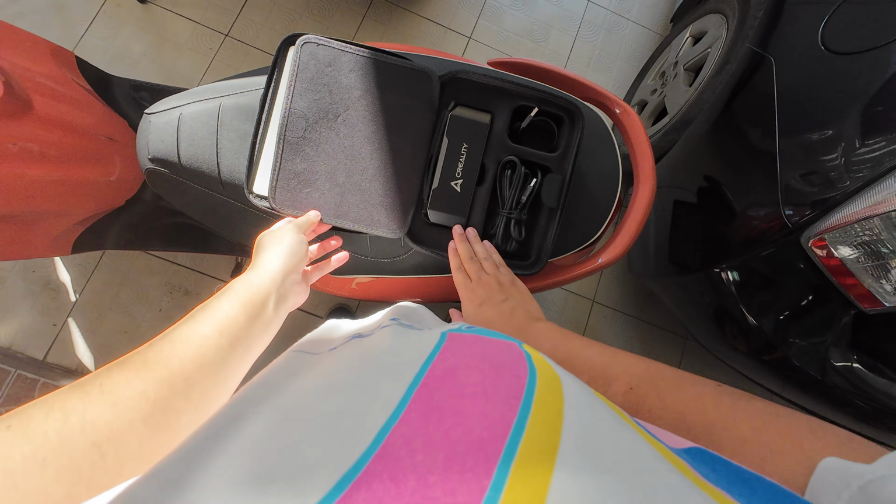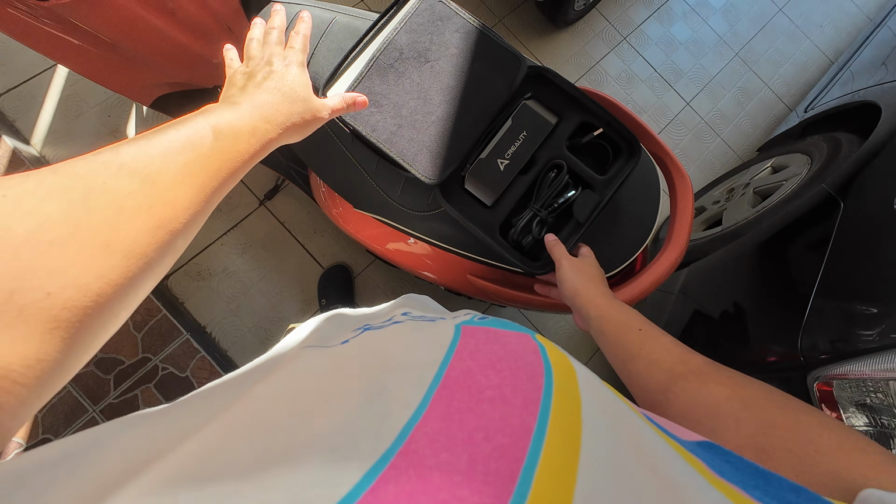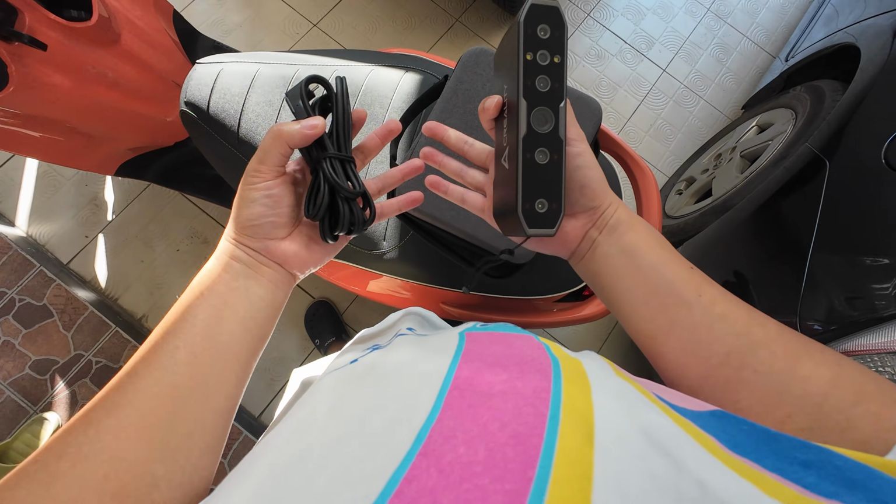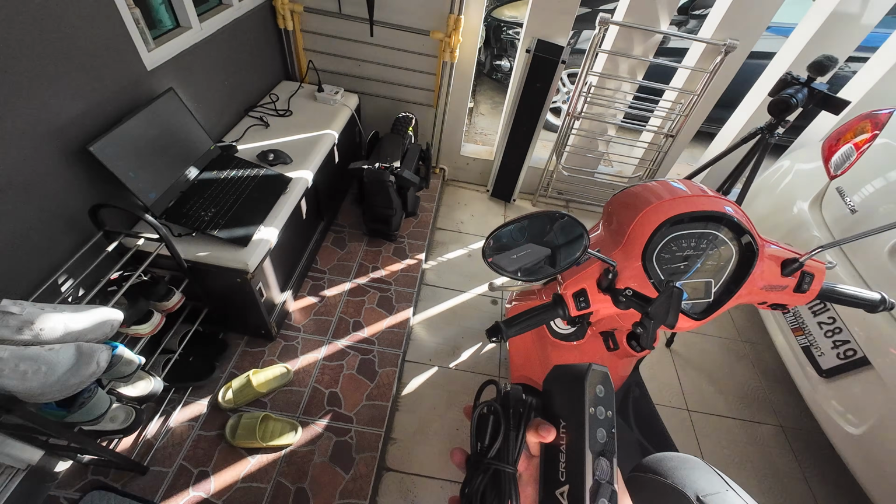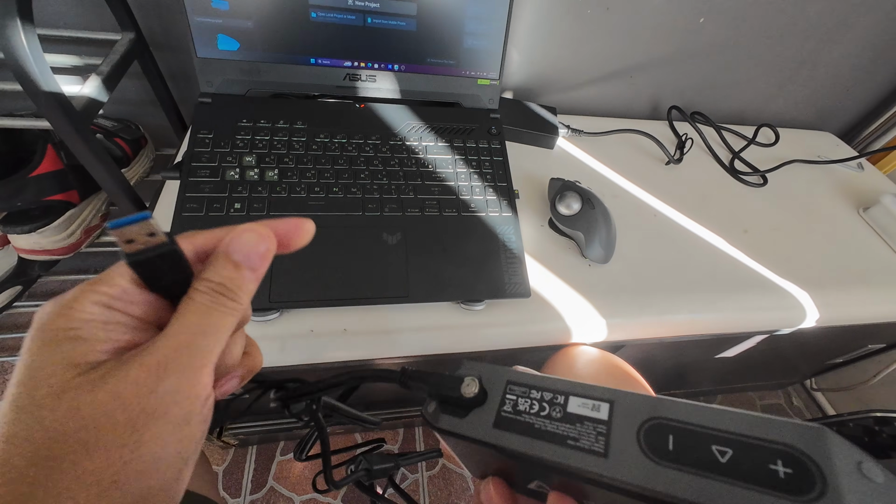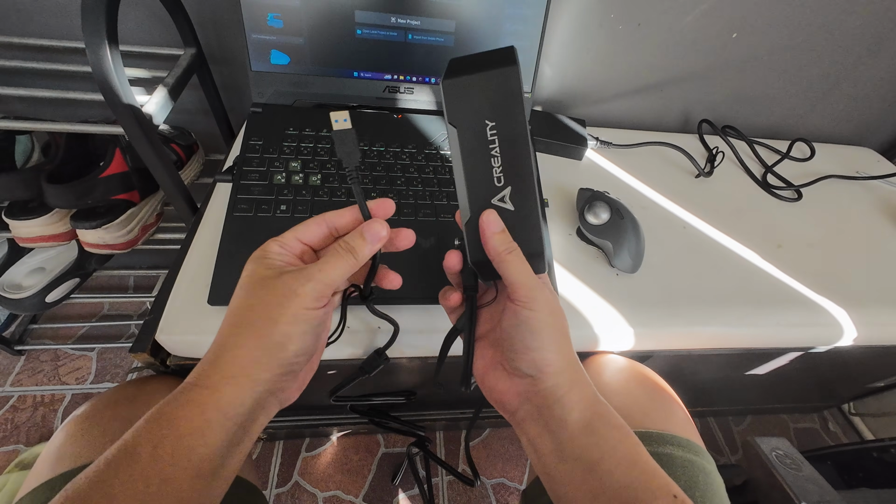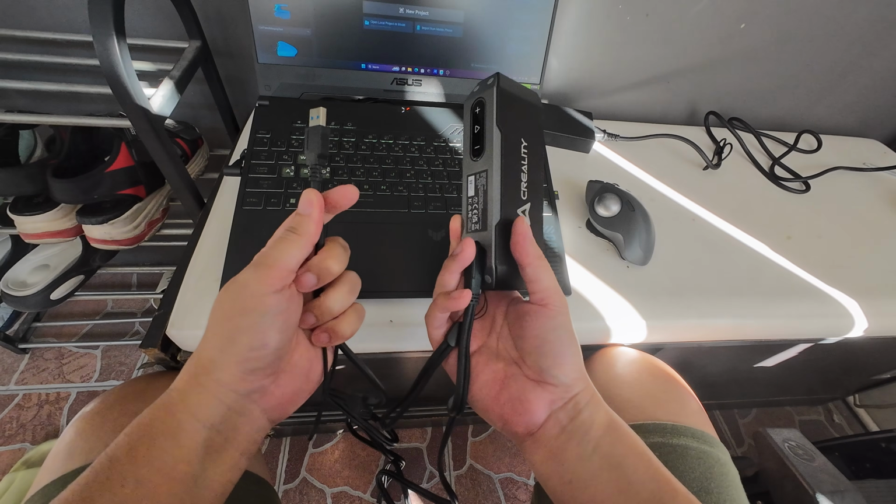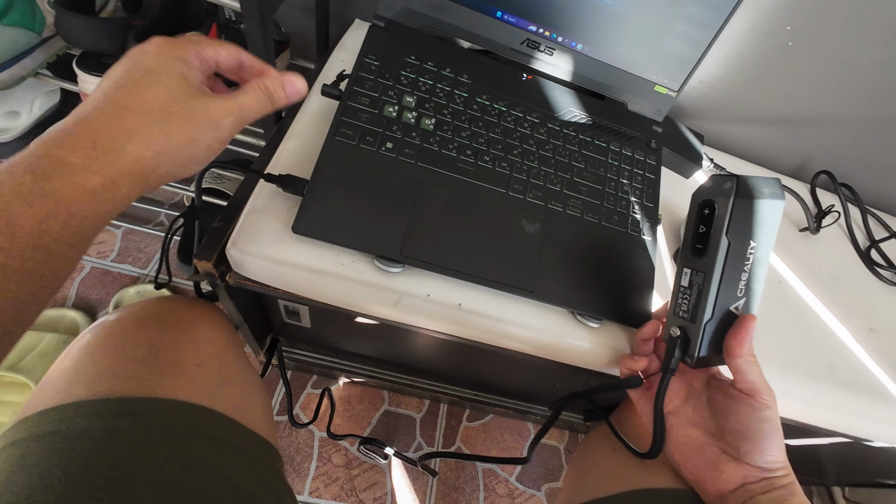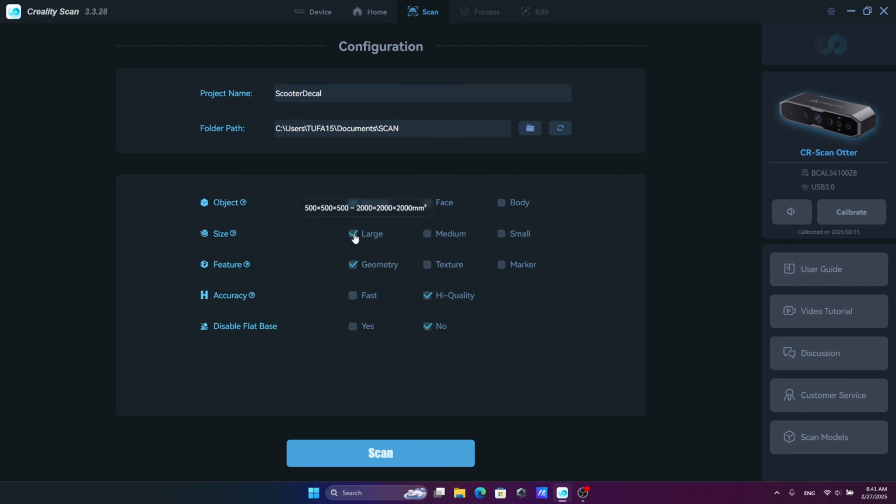I start with the Otter first. You can't scan in direct sunlight, but you can scan in a shade like this. So I use the cable because it's just a few meters away from the scooter. Because the Otter is powered from the laptop, you don't need the AC adapter, so it's quite convenient. Just one cable. I will start with large mode first because you don't need to put the markers on for scanning this scooter. High quality. Okay, start the scan.